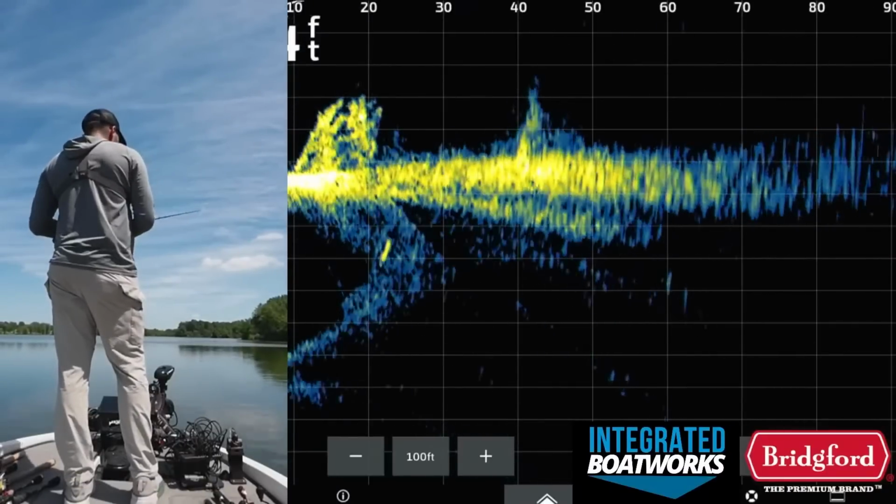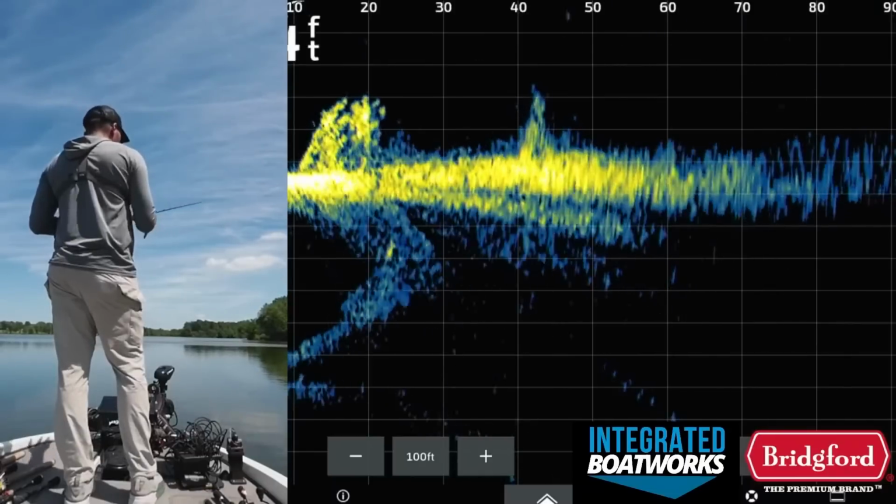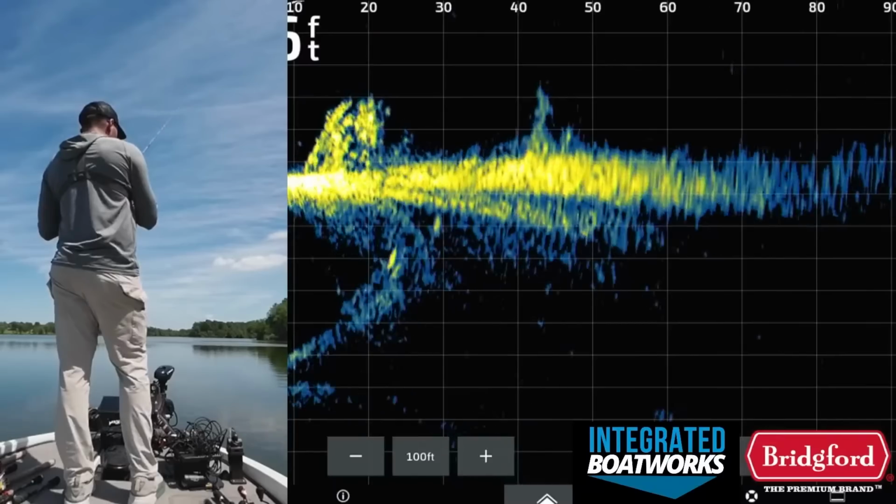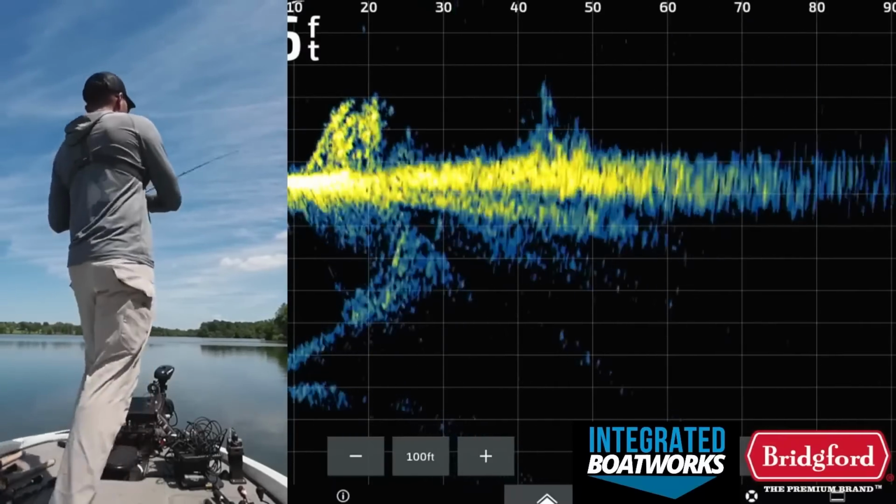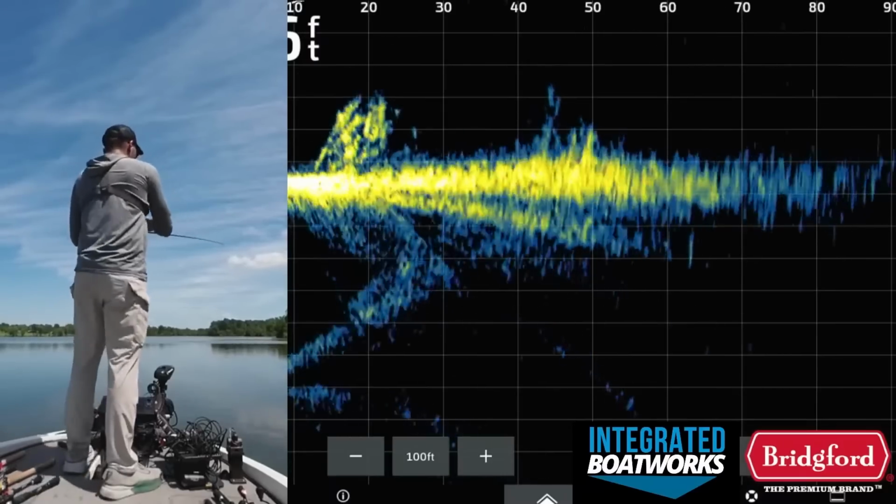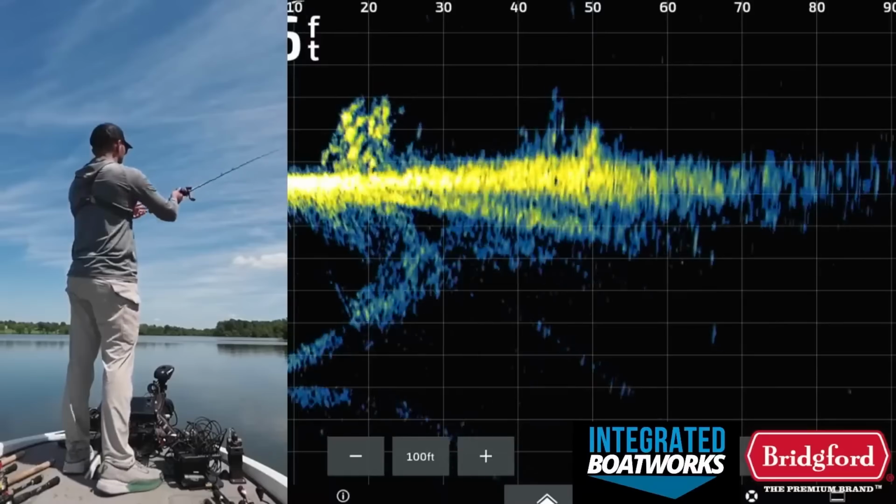These aren't even the bigger laydowns. That bass came out of about 10 foot of water out of one of these Christmas trees. So that could be a sign that's, oh my gosh, he had that worm. Eat it, fish. He had that thing and was just, this brush pile right here has got him. I think this is the same one.